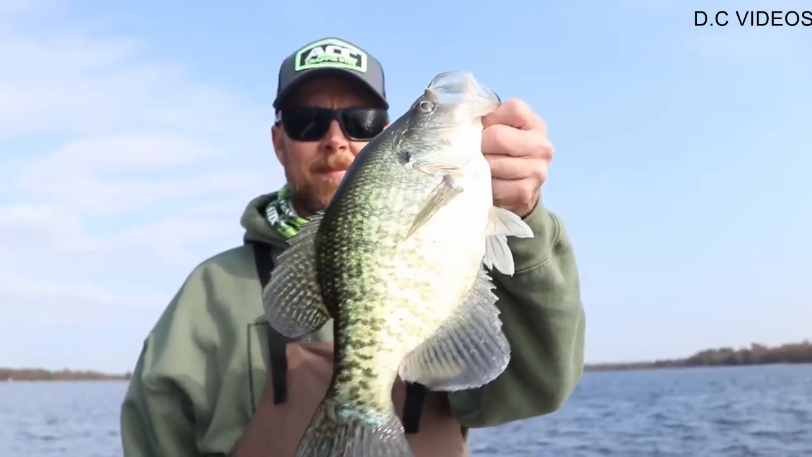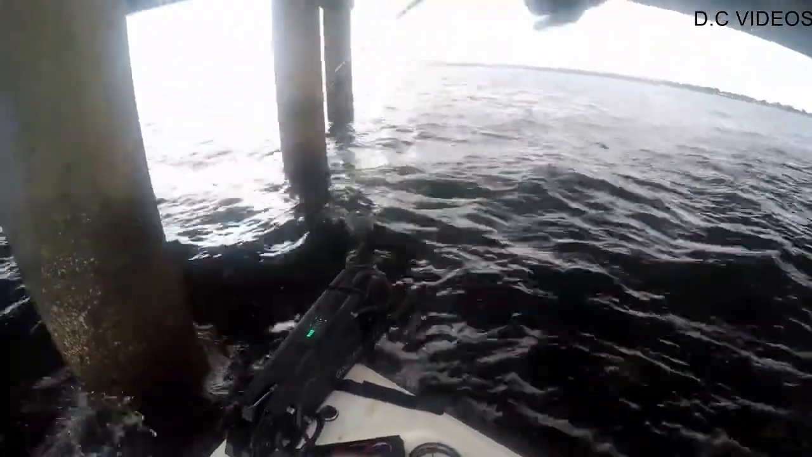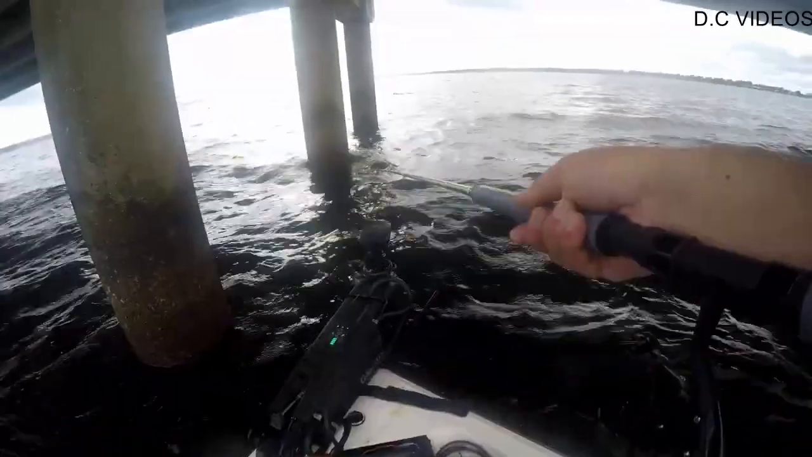Again, we're focused on these. These are probably pounders that I'm catching here. Later this week, we're going to try to catch those 2+, potentially 3-pound fish that Lake Fork is known for.